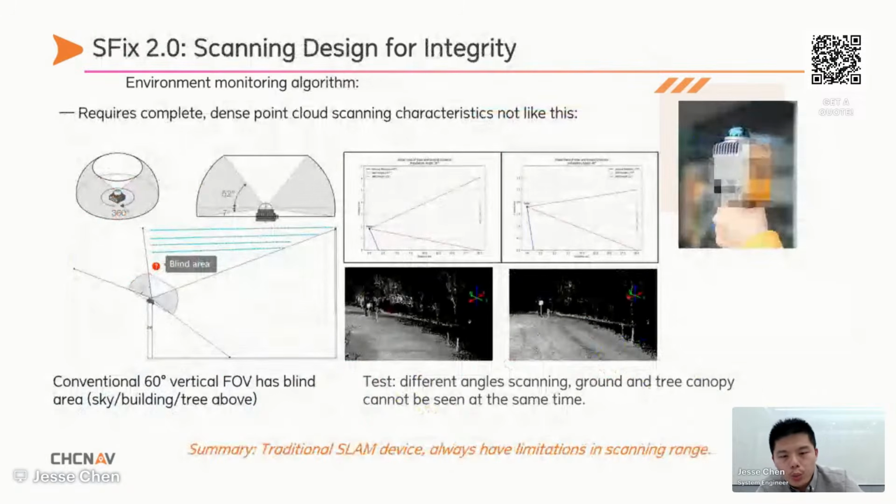And therefore, we require capturing a complete and dense point cloud. But conventional SLAM devices, as we all see, always have limitations in scan range. For example, a 60-degree vertical field of view leaves blind areas. It cannot simultaneously cover both the ground and trees or high walls effectively. To achieve complete capture, users need to plan a scanning path, which is not suitable for our GNSS users.